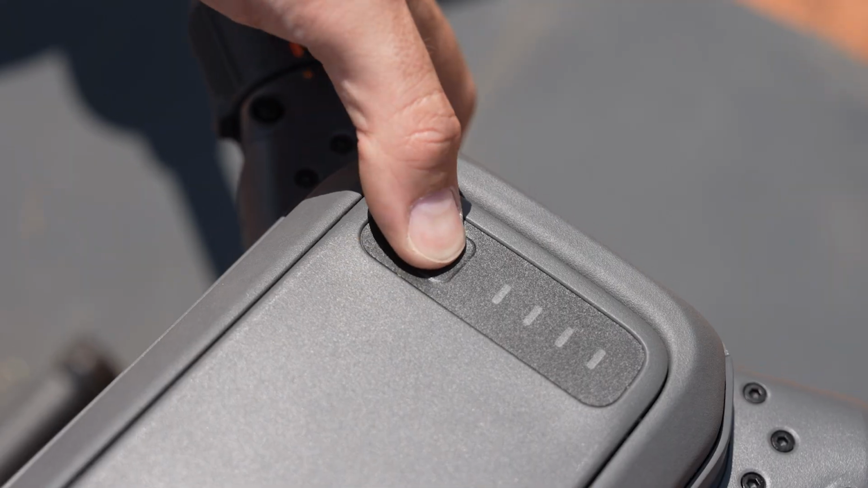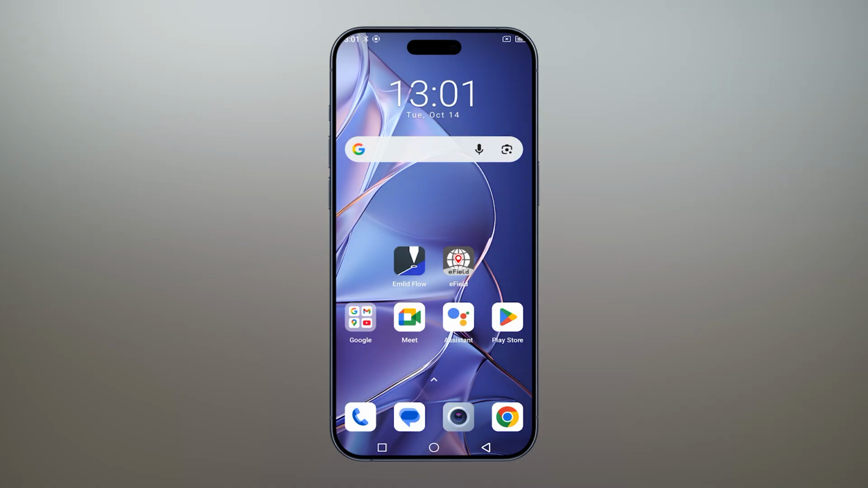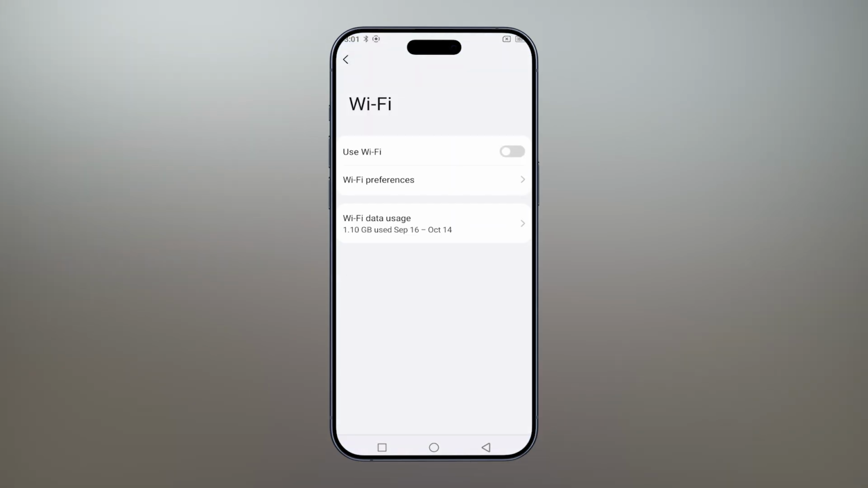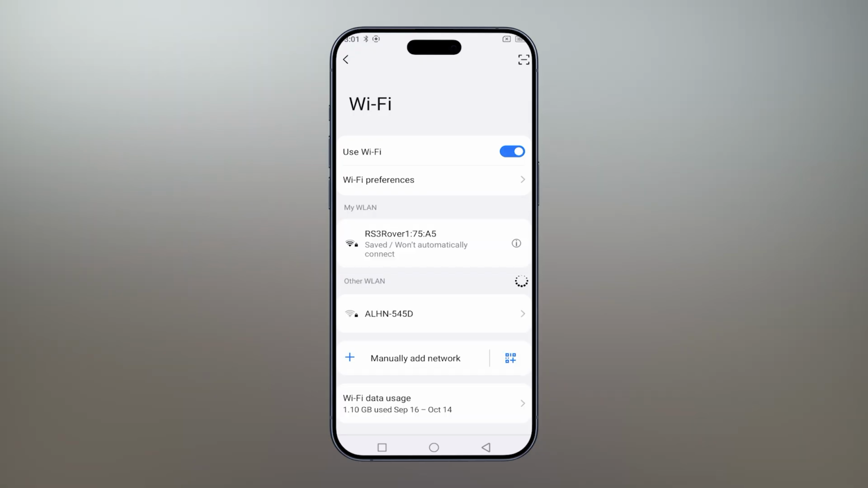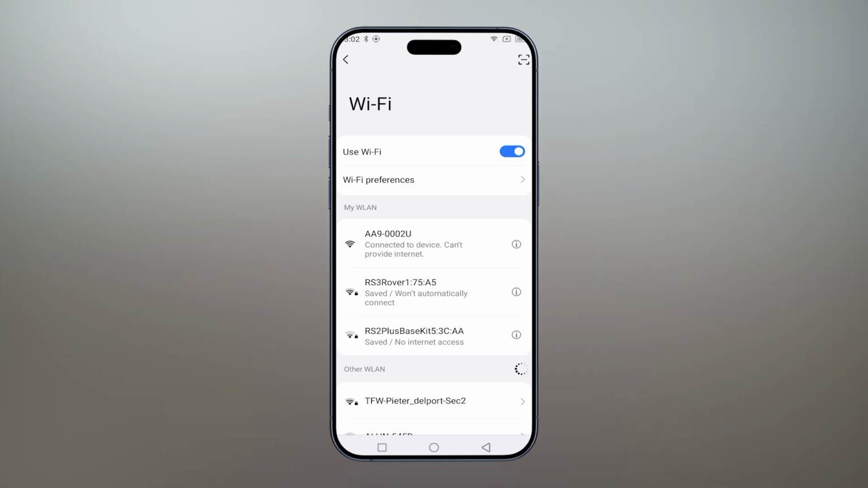Let's jump into the setup of the AA9 before we can fly. To set up your AA9 LiDAR sensor, you first need to power on your Matrice M400. So we've powered on our Matrice M400. Now let's go into the web user interface of the CHC AA9. The first thing we need to do is go to the Wi-Fi and switch on the Wi-Fi of the device. Okay, so let's press on the AA9. As you can see, it says obtaining IP address. As you can see, it's connected to the device.